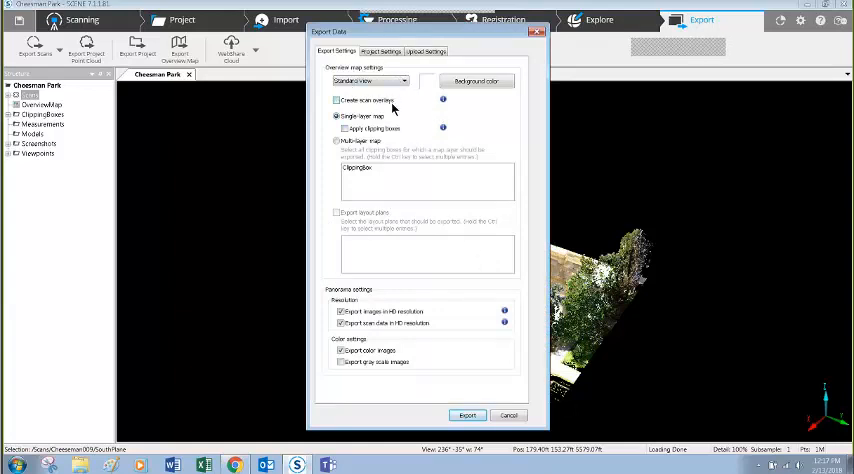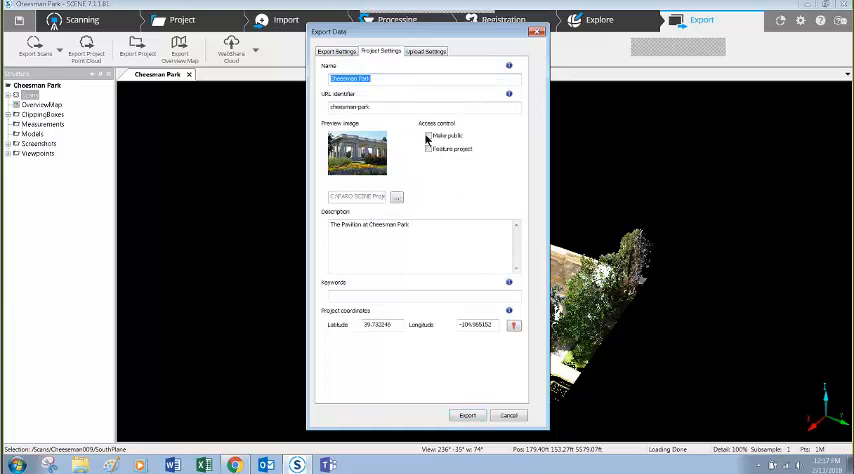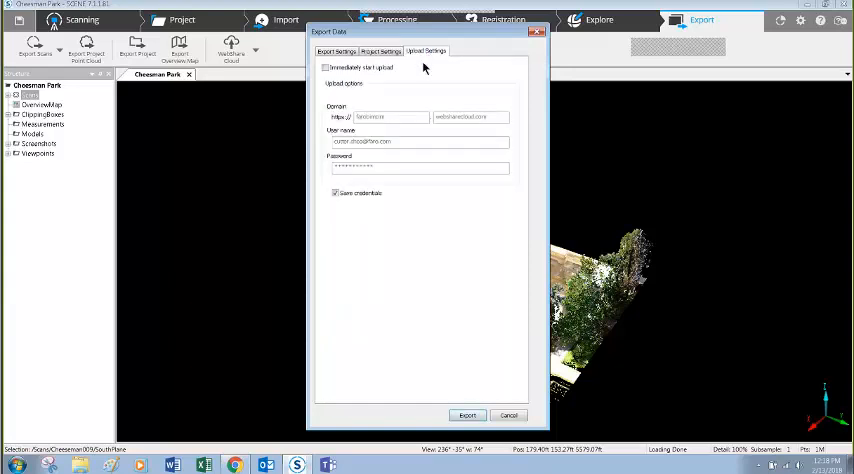Overview map settings for color or a clear view. You can create clipping boxes to isolate certain parts of data and upload only what has been selected. We've got some resolution images and color settings as well. For the project settings, this is where you can name your project. You can add a specific picture, a description, search keywords, or longitude and latitude for it to appear on a map. And then the upload settings are just when the administrator or user enters their email address and password, which allows them to now upload into WebShare.